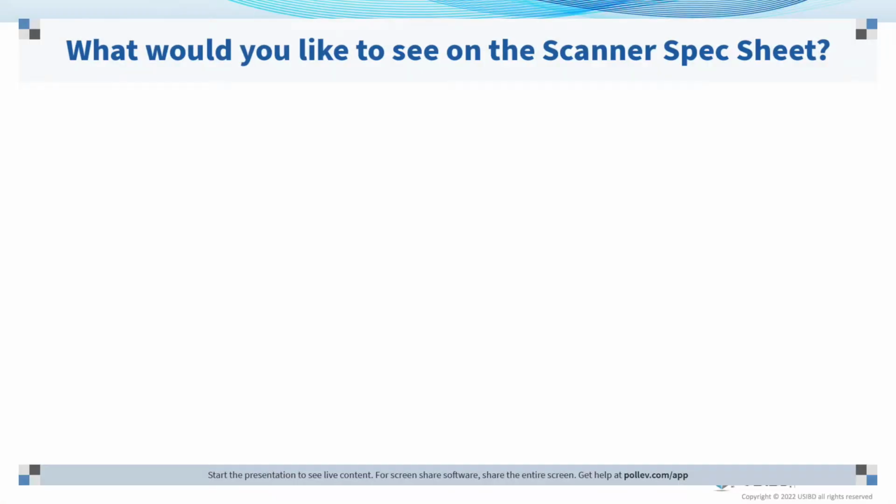Just real quick, what would you like to see on a scanner spec sheet comparison? Maybe uniform analysis of whatever accuracy or precision. Getting that into one apples to apples comparison across. Great. What we're trying to do with the spec sheet is normalize those comparisons so you can just see apples to apples. Anything else?